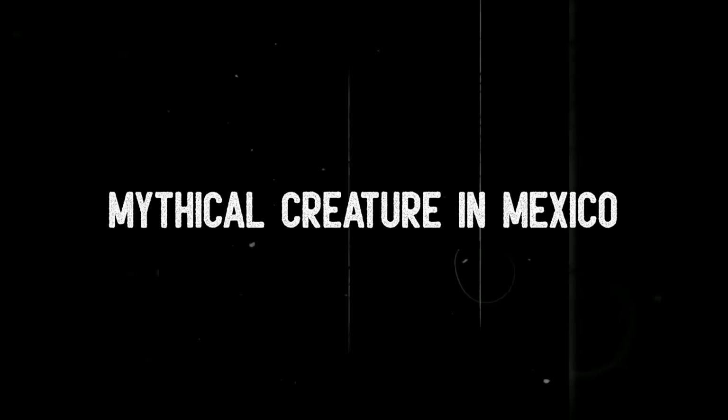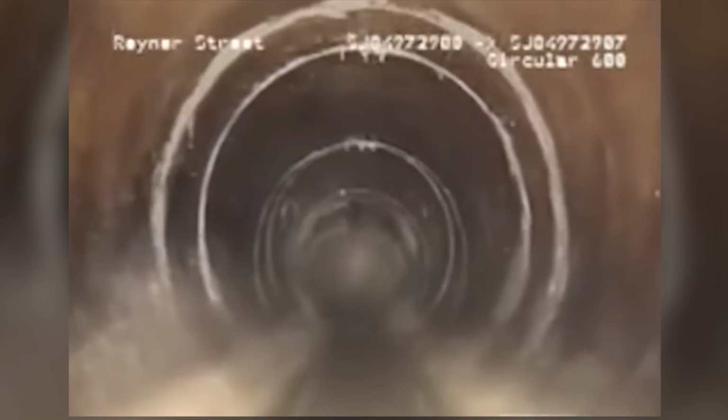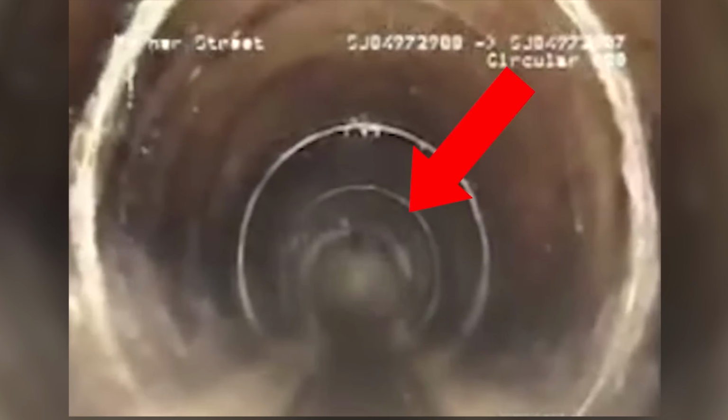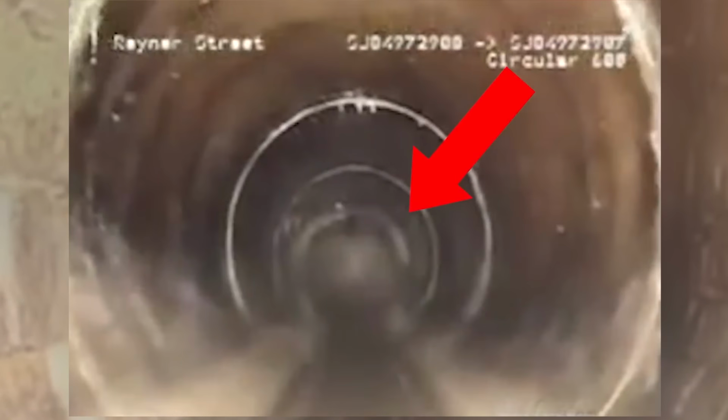Mythical creature in Mexico. In the UK, a routine sewer inspection turned into a nightmare when a water company captured eerie footage of an unknown entity. But that's not all. A viral image from 2014 allegedly shows a heat signature of a bizarre animal in a New Mexico oil field, sparking debate over whether it's a skinwalker, a mythical creature from Native American legend, or a clever hoax. What's eerie is that this image doesn't seem like a hoax, leaving many to wonder if this creature is indeed prowling the oil fields.